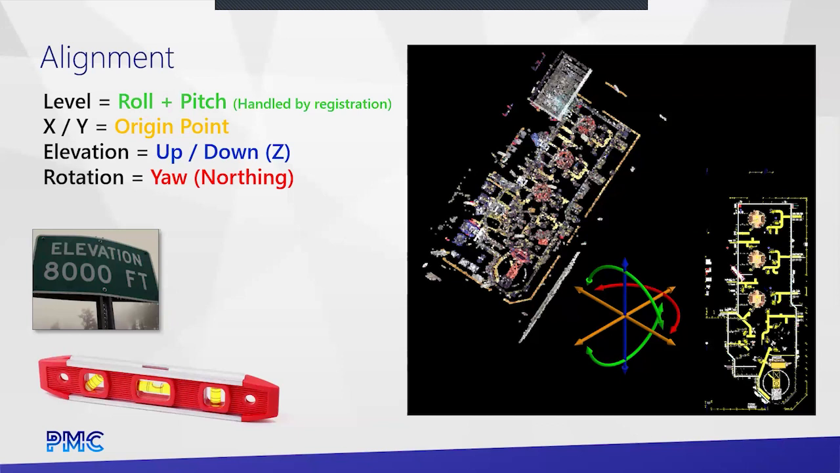At a minimum, you're going to want to square it up, right? Get north pointing in the right direction, get it rotated correct. And this happens in that registration step or point cloud processing step. You should never be moving a point cloud in a CAD environment. That's going to end bad for you. It should happen in the registration or processing step.